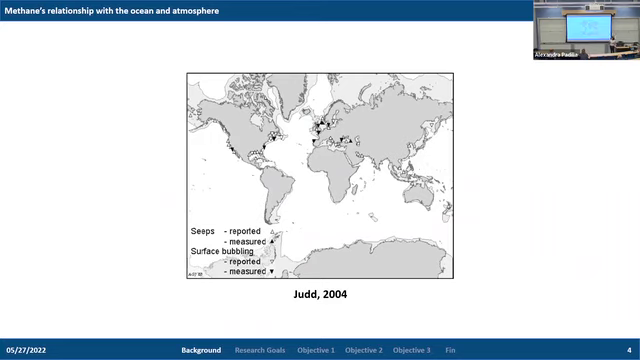But for the length of this talk, I'll be focusing on gas bubbles, mostly because it's my thesis, but also because bubbles facilitate the transport of methane through the water column itself. These gas bubbles are released in different types of plume morphologies and shapes and sizes. I just want to highlight a couple of those.